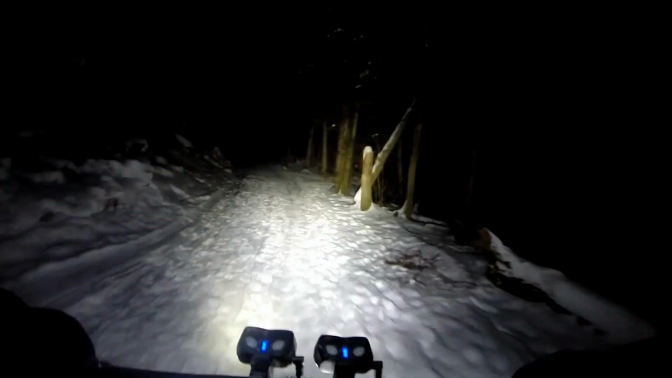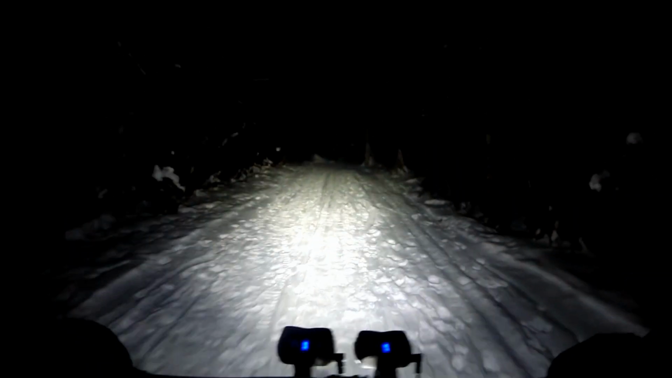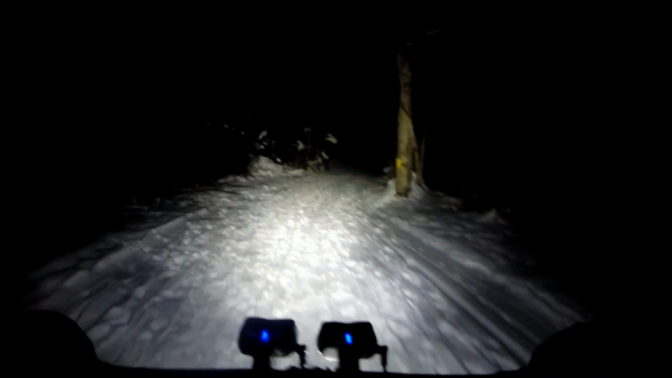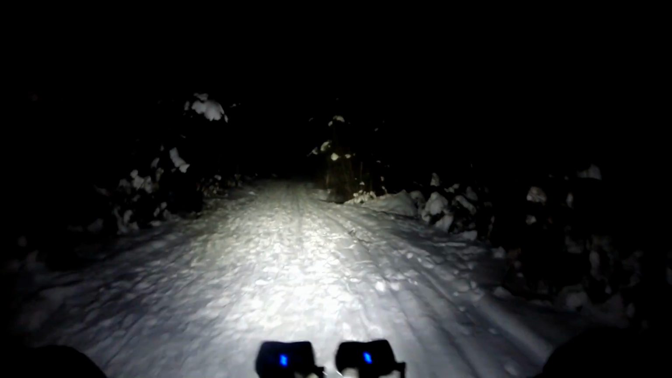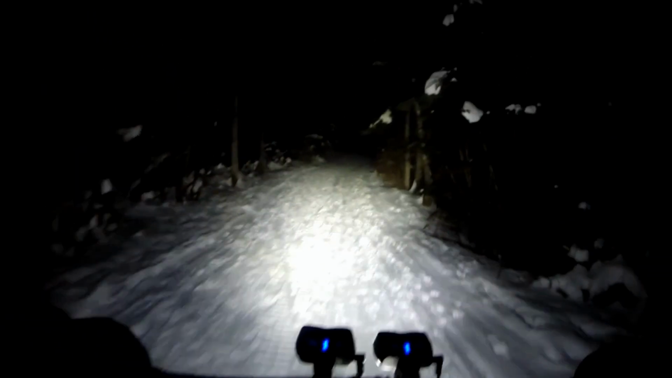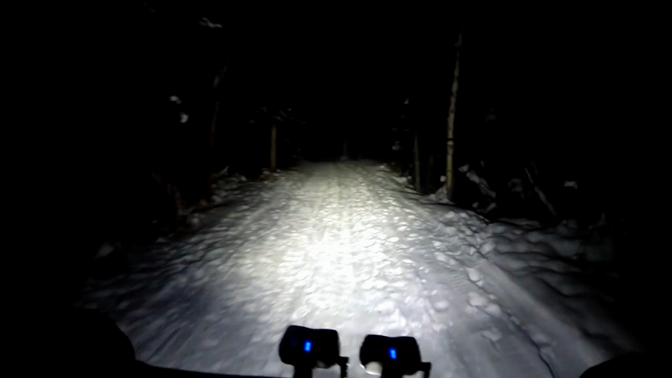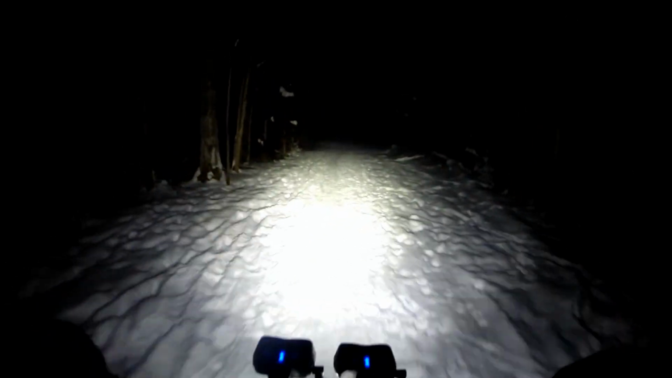So cooling off rapidly, it is now -19.1. It's only been maybe 5 minutes since I told you the temperature before. Which happens here sometimes because we're moving away from Lake Superior and we're consistently gaining elevation. It's really gradual mostly, but you're pretty much constantly going uphill. Okay, so now it's hit -20. Wonder how much more it will drop.